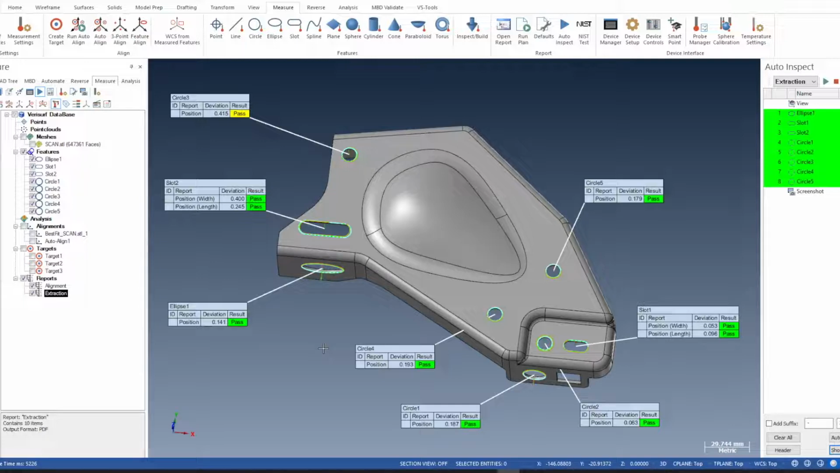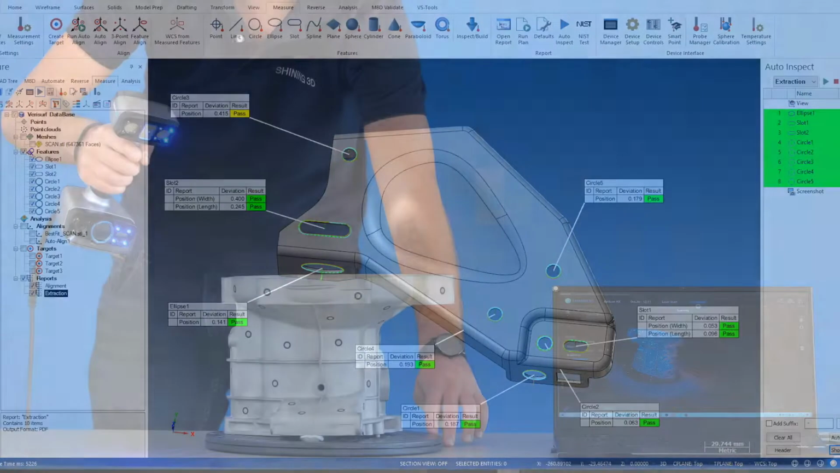It's also possible, if you have multiple parts, you could bring in multiple meshes, and it's possible to register them automatically. Then you can select each mesh and run the extraction to get the measured data.